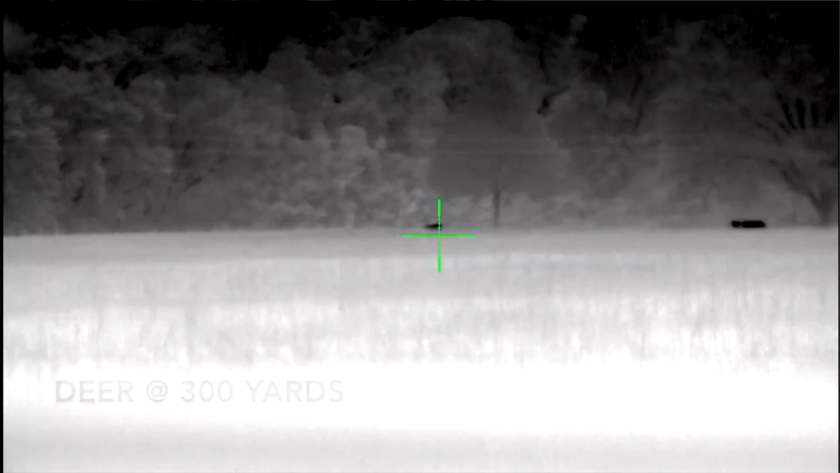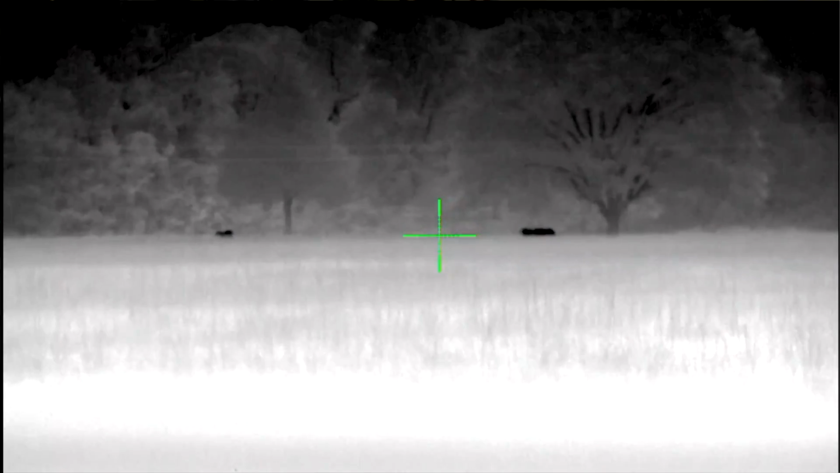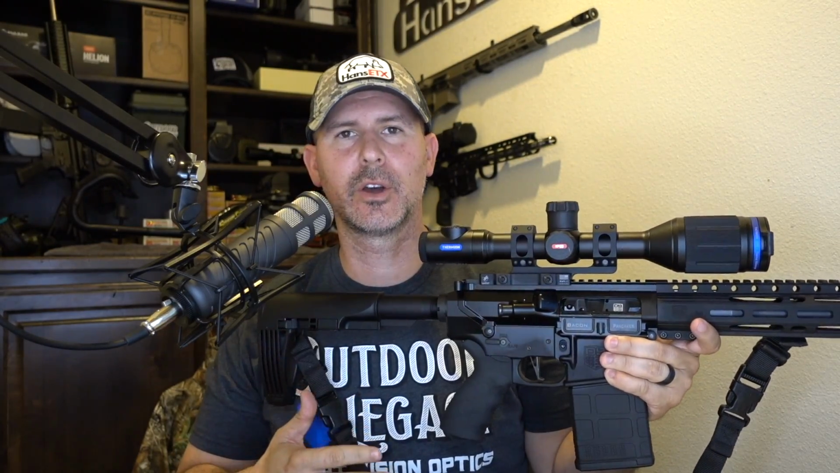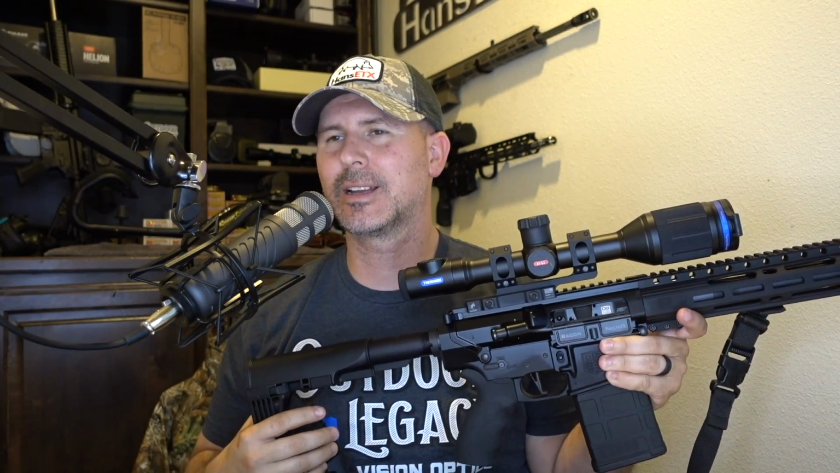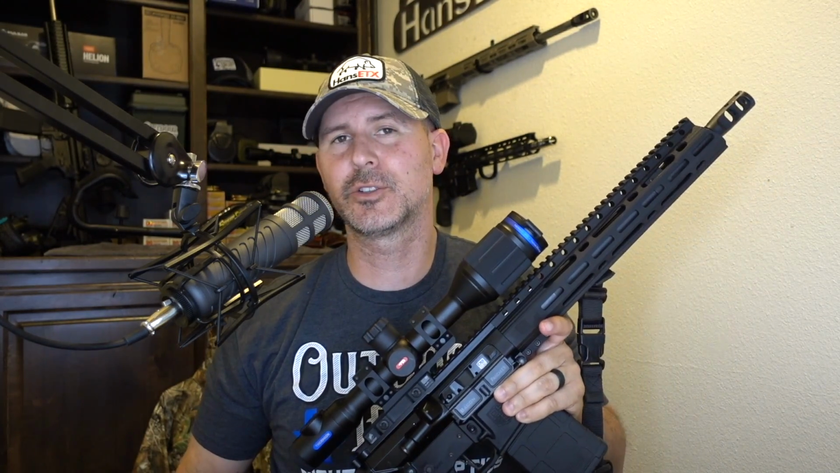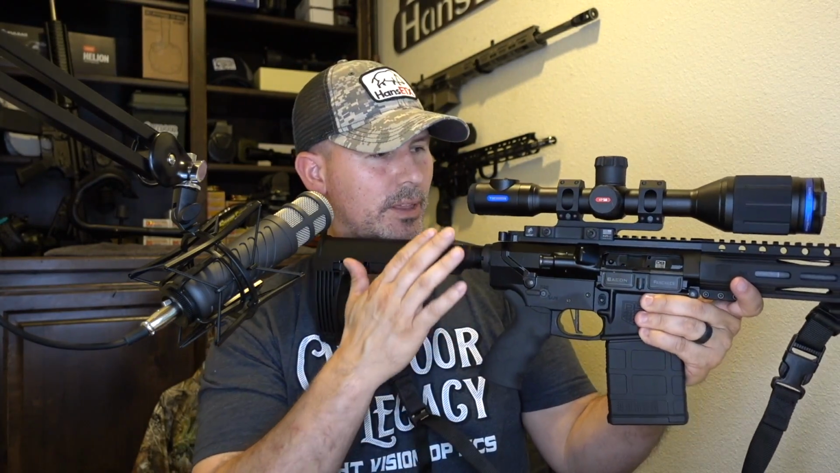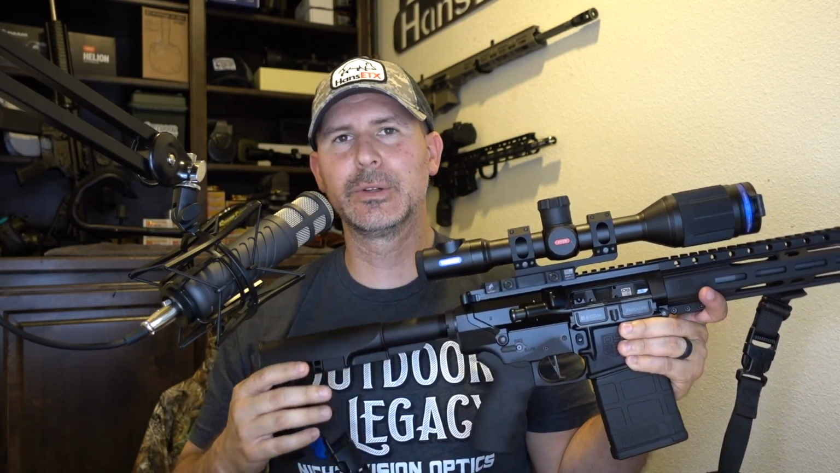All right, so I want to talk a little bit about the likes and dislikes of the Pulsar Thermion XP50. I do really like the look and the feel of the scope. The eye relief is perfect. It does come with a rubber eye cup. I've always used it on the Trail, but feel like I don't need it or want it on the Thermion. So the eye relief, when you put it up to your eye, it feels more natural. It's got a great feel to it.